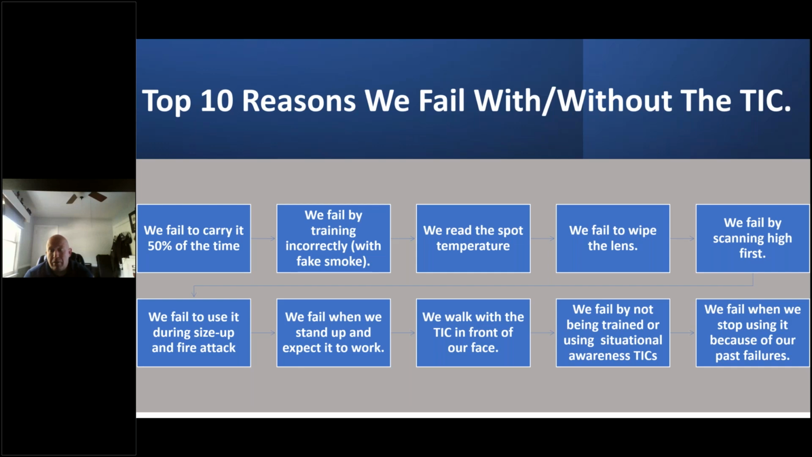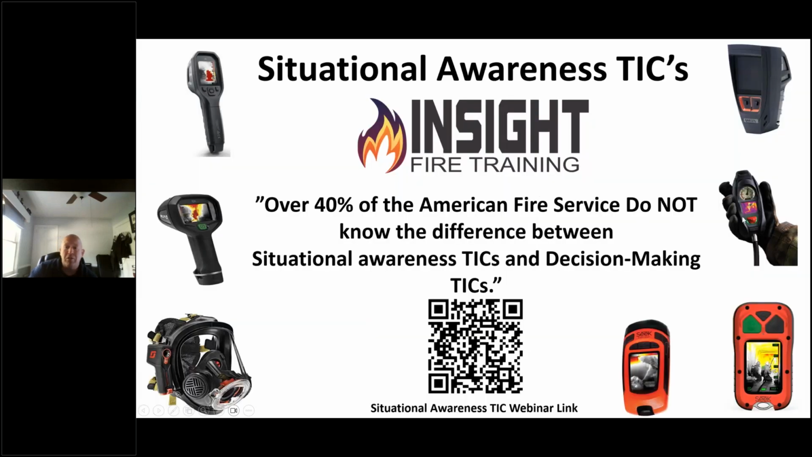And the biggest thing is firefighters were either not trained at all, or everybody bought into the situational awareness stick craze and they threw away the decision-making cameras. Situational awareness sticks are amazing, but they don't replace what we're talking about today. You need a decision-making camera in the decision-maker's hands. And the biggest issue is firefighters quit using them because, guess what? It failed and I'll never use it again. To quote my instructor, Thomas Anderson, I bet your cell phones failed you before. I bet your cars broke down on you before. Well, you didn't walk to work and you darn sure didn't leave your cell phone at home. So let's fix these issues so we can start using these devices properly.